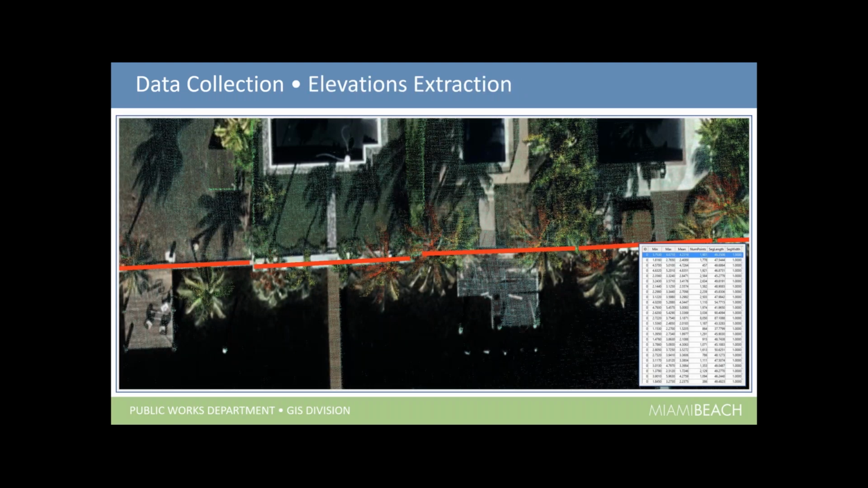And then we got into the extraction. With the help of Lewis's group, they designed a tool for us that we could digitize each seawall, the top of each seawall, and it would automatically extract the minimum, the maximum, and the mean of those areas that we were digitizing.